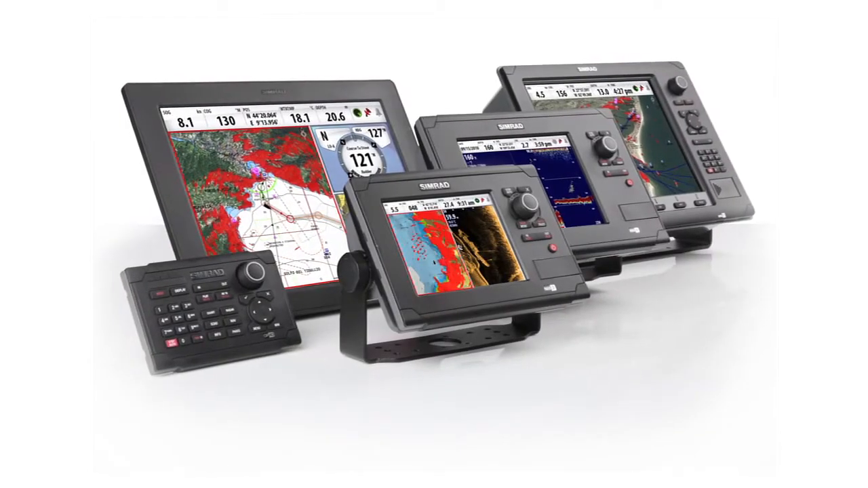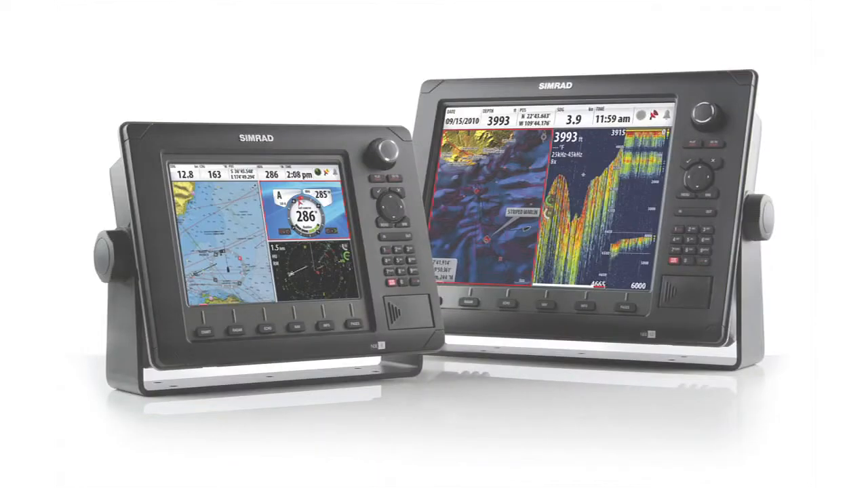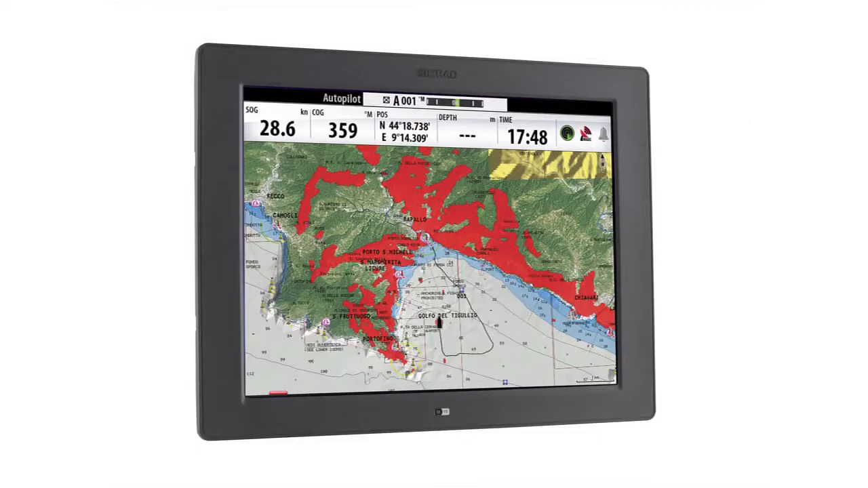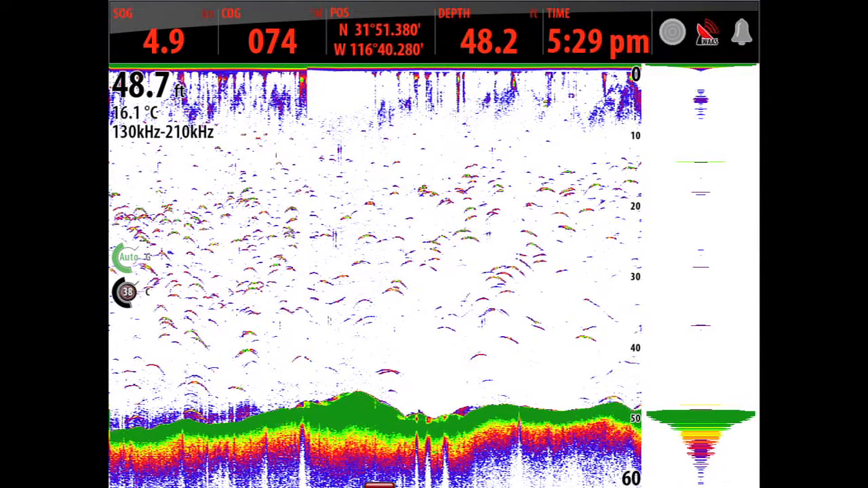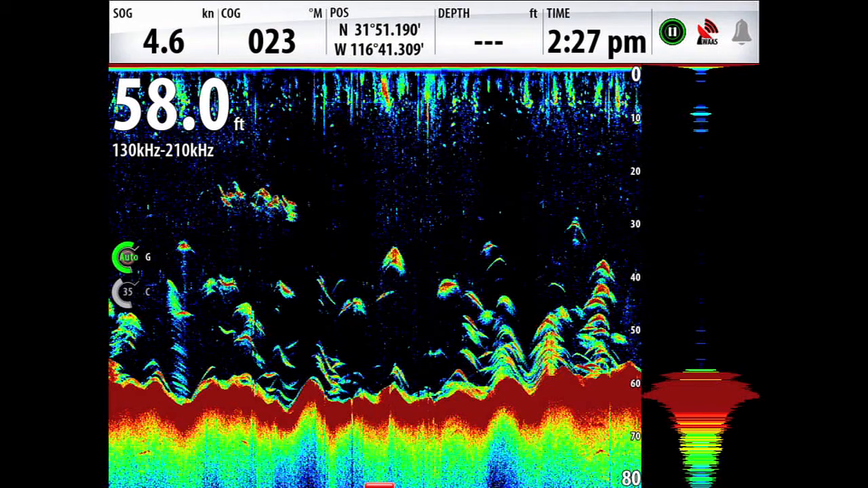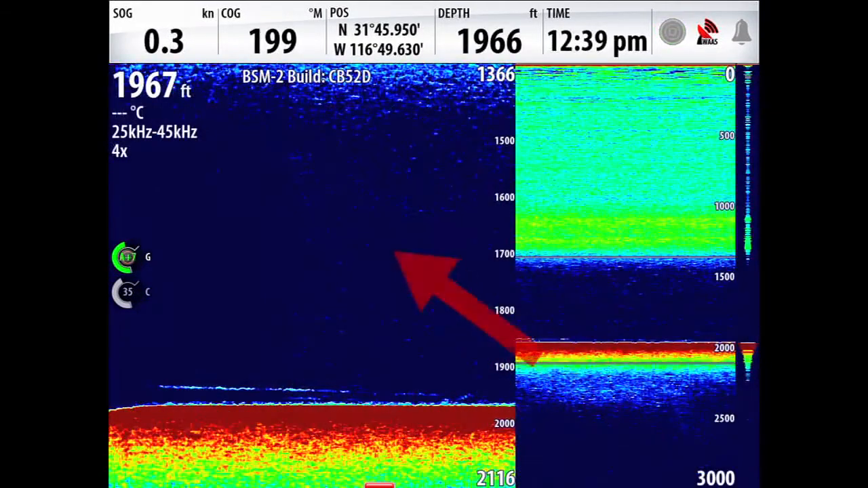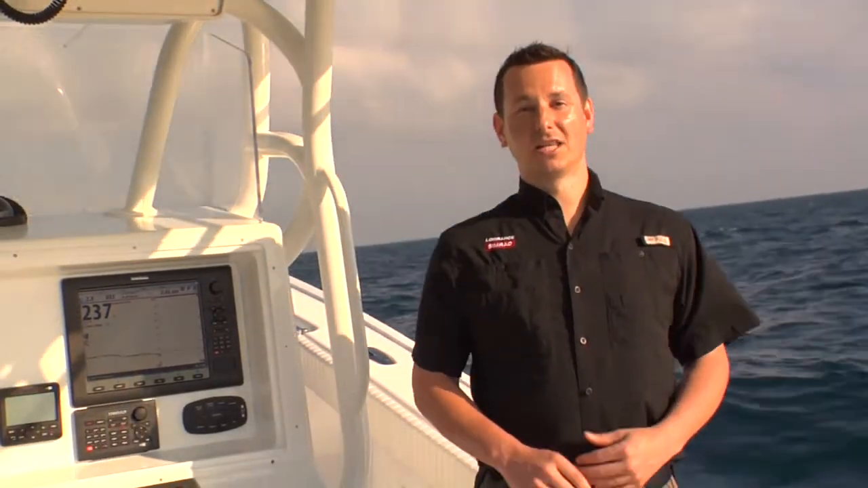The Simrad BSM2 Broadband Sounder works with Simrad NSS, NSE, and NSO series. Utilizing continuous wave chirp technology, BSM2 delivers 5 times better target separation, superb clarity from surface to bottom, as well as extreme depth performance. In short, the BSM2 Broadband Sounder module is a leap forward in fish finding technology and an advantage at every depth.